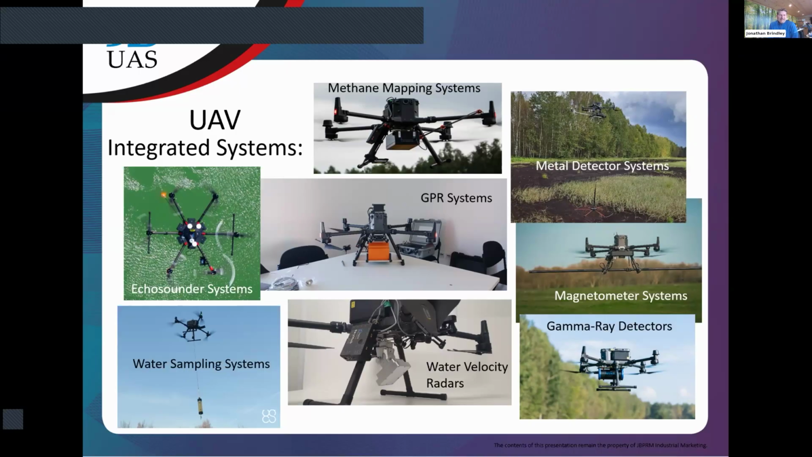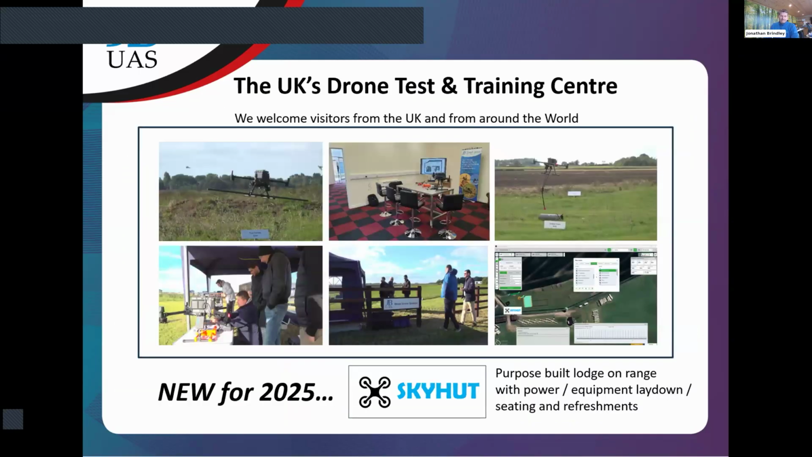Very useful, actually. All these different systems, we're covering all of those. And as you'll find out later, because of this core system concept we use, it's very easy to interchange these sensors.